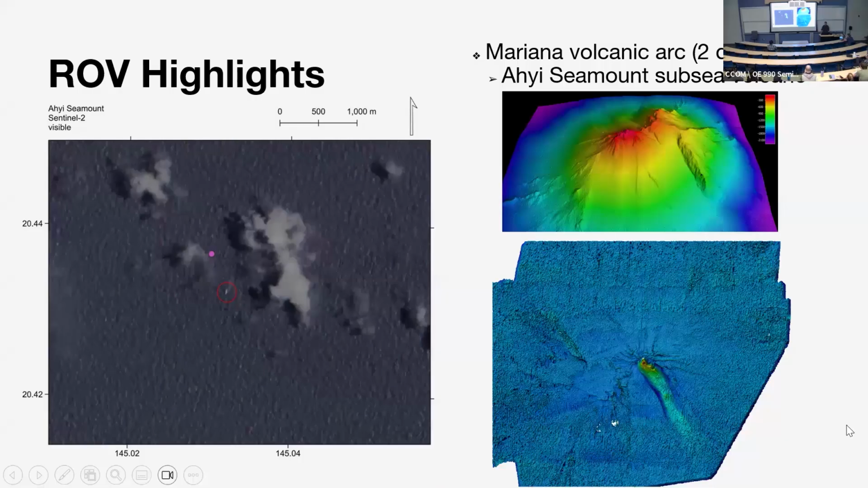While we were in this region, we were also able to remap Ahi Seamount, which is another subsea volcano. That's the map we were able to generate from Nautilus. Then we did a change analysis from our new map with the previous time it had been mapped a few years prior. This represents growth on the top of the seamount, and coming down the sides there was this light material that was sloughing off. It's cool to go back to dynamic areas like this and see how they're changing.